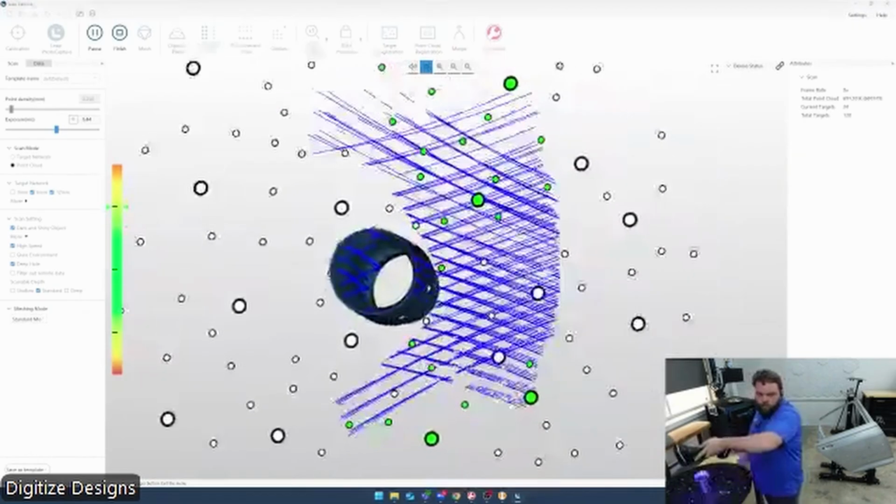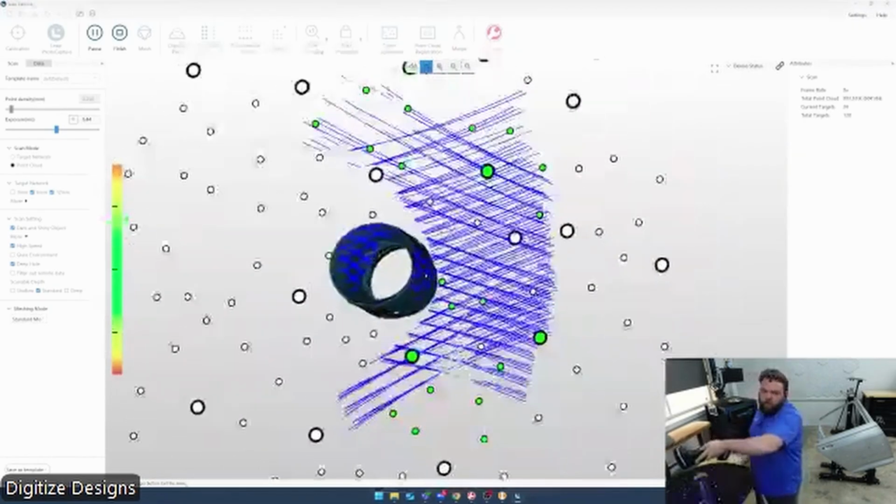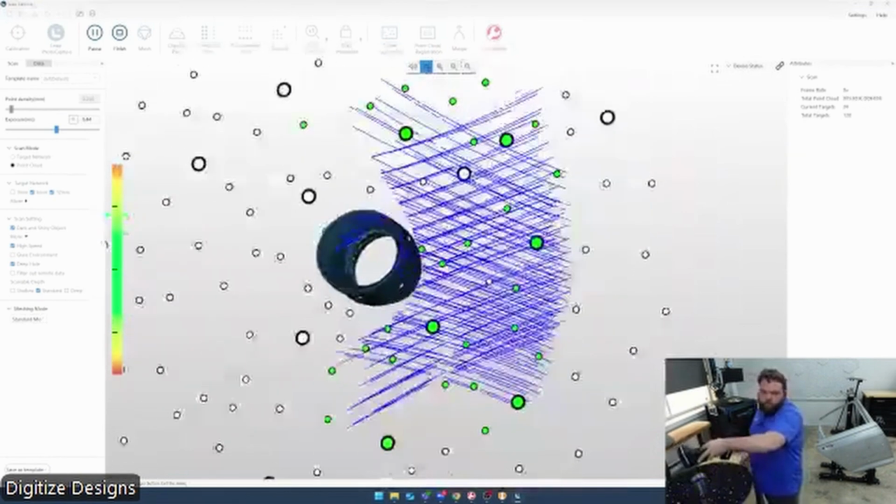I'm getting pretty much all the way down there on the inside. It just takes a little bit of finding the right exposure and the right angle. I'm able to fill all of that in.